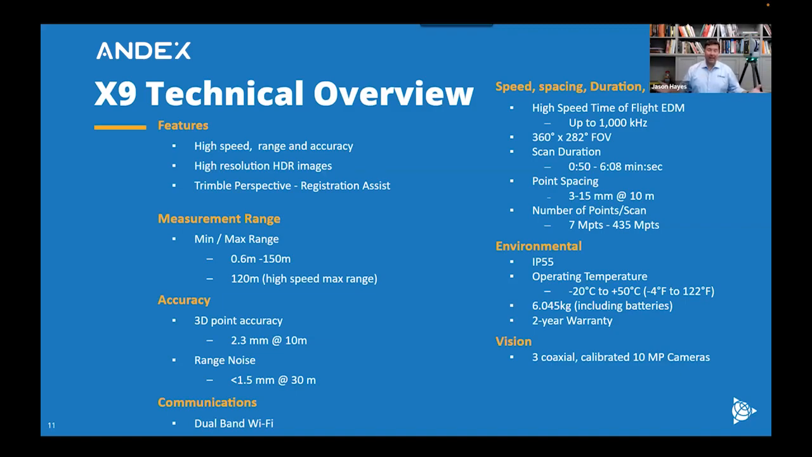So you really can't get that far away. So I would use the 5 gigahertz. Now, when we talk about the speed, spacing, duration, I mentioned up to 1 million points per second with that high speed mode. Got a great field of view.